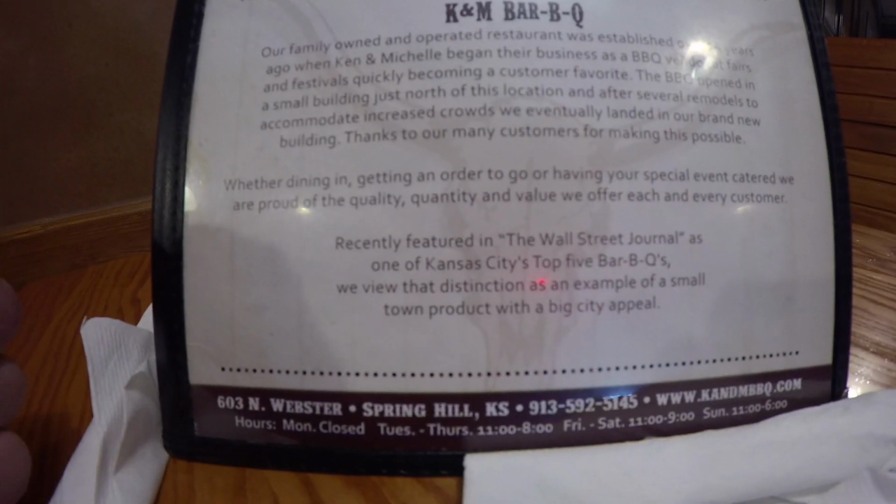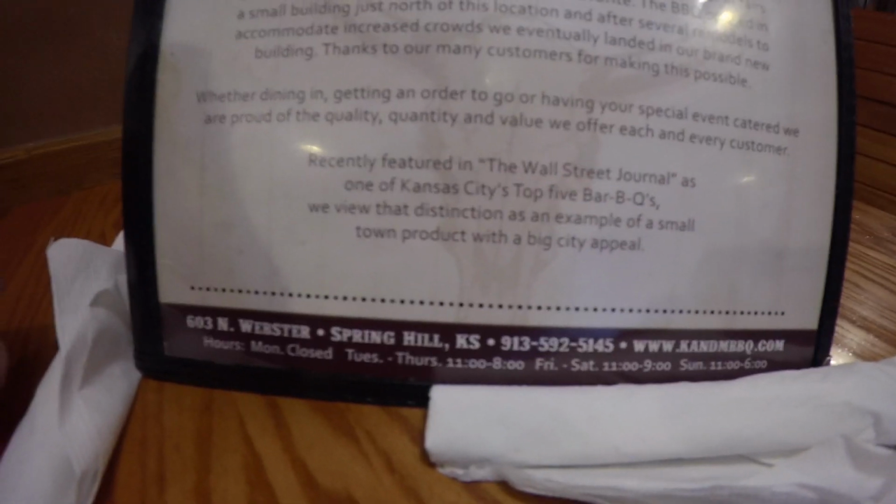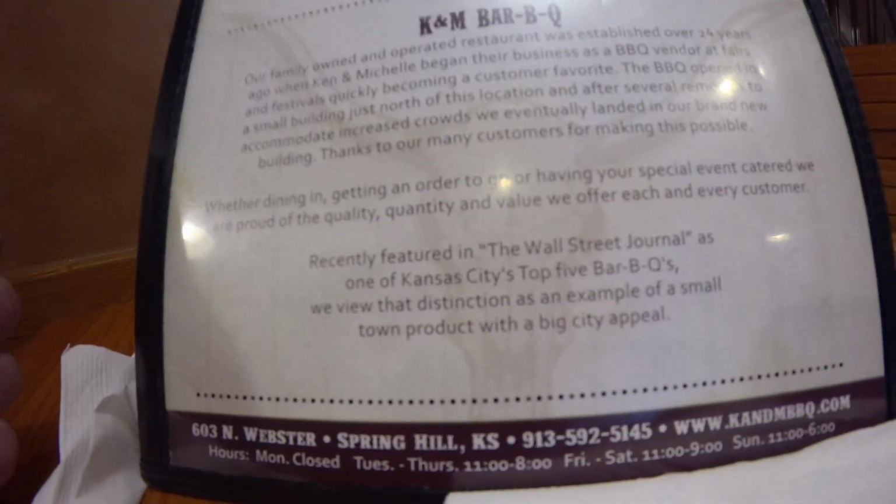But K&N BBQ. Check this out. Recently featured in the Wall Street Journal as one of the Kansas City's top 5 barbecues in the nation. That's a pretty good honor to have, and delicious food, friendly service right here in Spring Hill, Kansas. So when we come back, we'll show you what a wagon wheel looks like, and possibly some peanut butter pie or maybe even butterscotch pie. They got an incredible butterscotch pie here as well, so enjoy. From a crappie fisherman to a food critic, here we go.